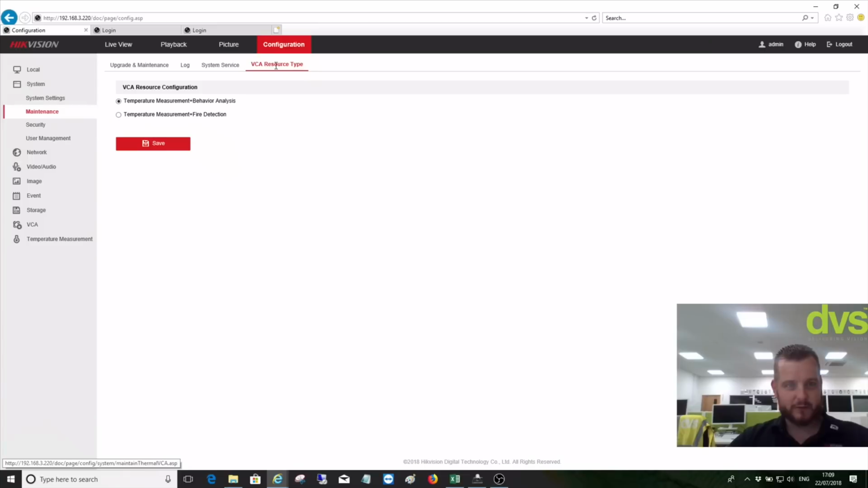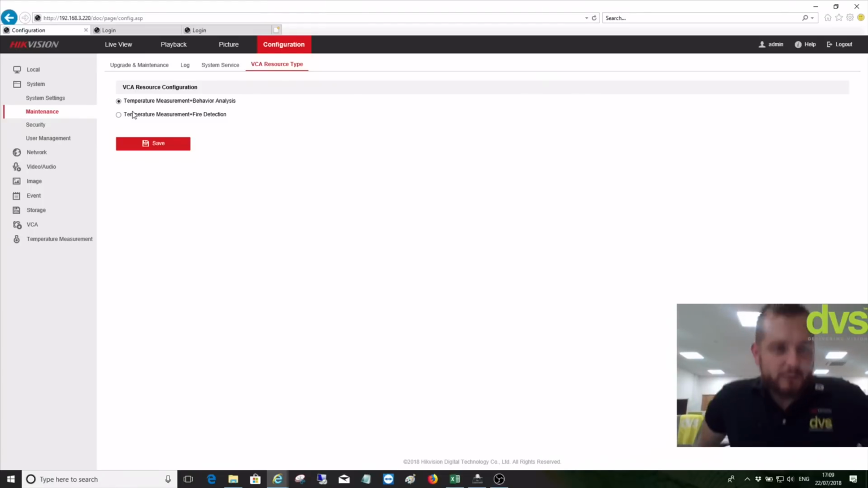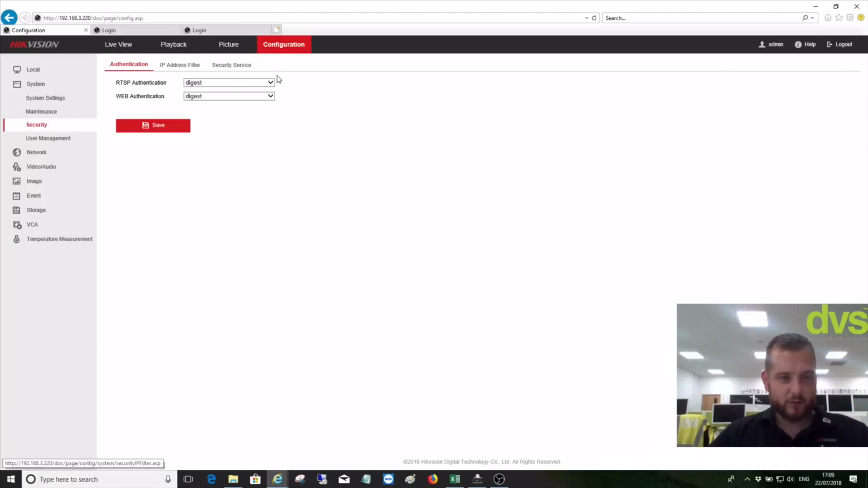VCA resource type. So the analytic type, we're going to be looking at temperature measurement and behavior analysis today. You can switch that mode to temperature measurement and fire detection mode. So that'll be a separate video that we go through another day. But for today's purpose, we're going to use the behavior analysis because we're going to use it as a security product.